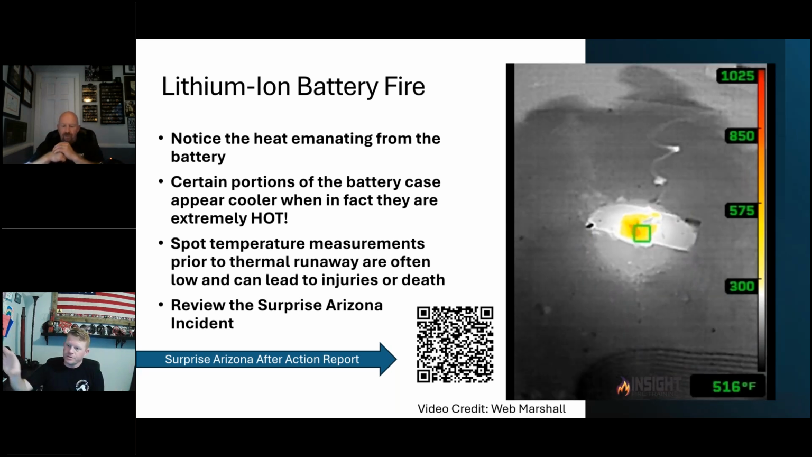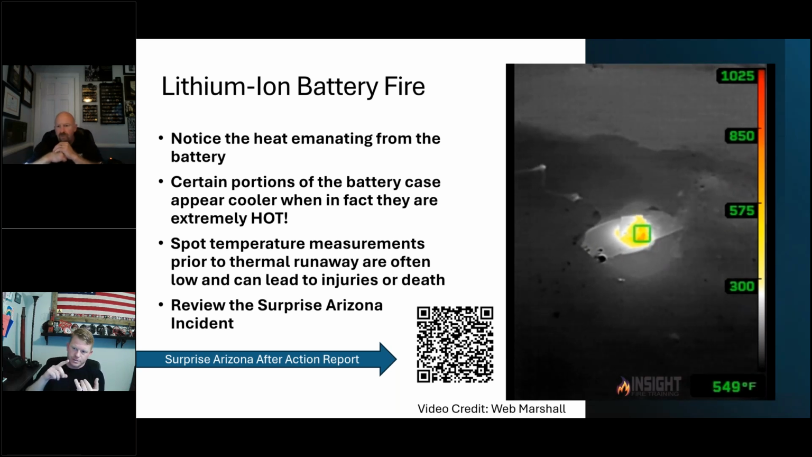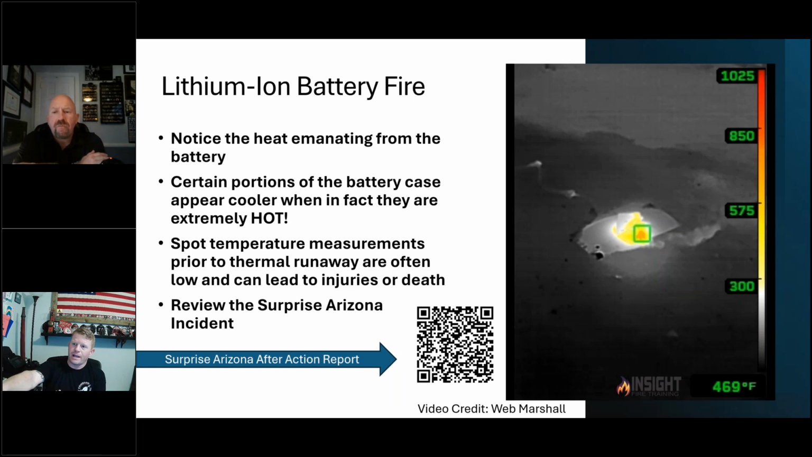Everything coming off of this is dangerous. Dangerous levels of chemical exposure, respiratory hazard, skin contact hazard. It is acidic. It is high concentrations of carcinogenic things. And it will do this and stay hot and produce its own heat for minutes or hours.